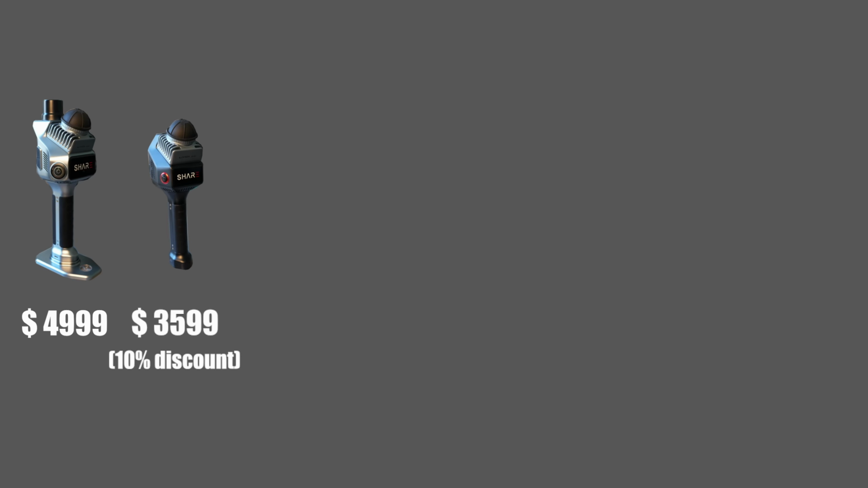For example, the SHARE S20 comes in at about $4,999, but if you don't need RTK, the SHARE C1 is a more budget-friendly option at around $3,599. Even with a LiDAR scanner and its bundled software, you won't be able to create a full building model.